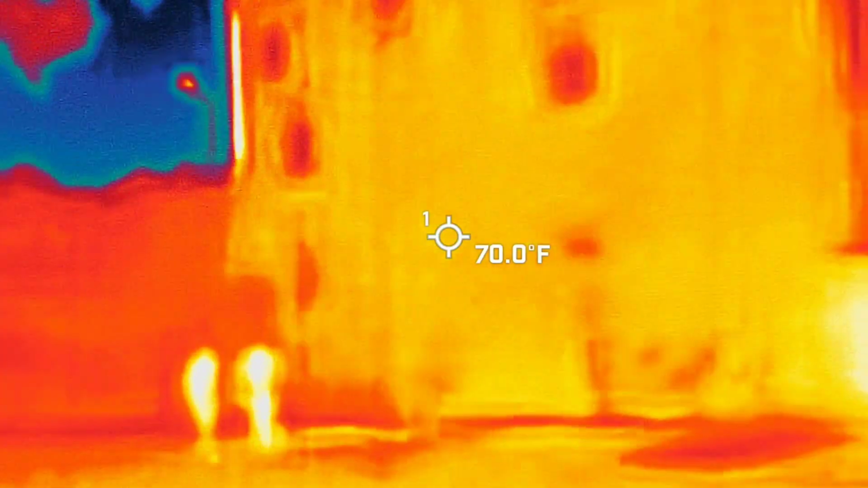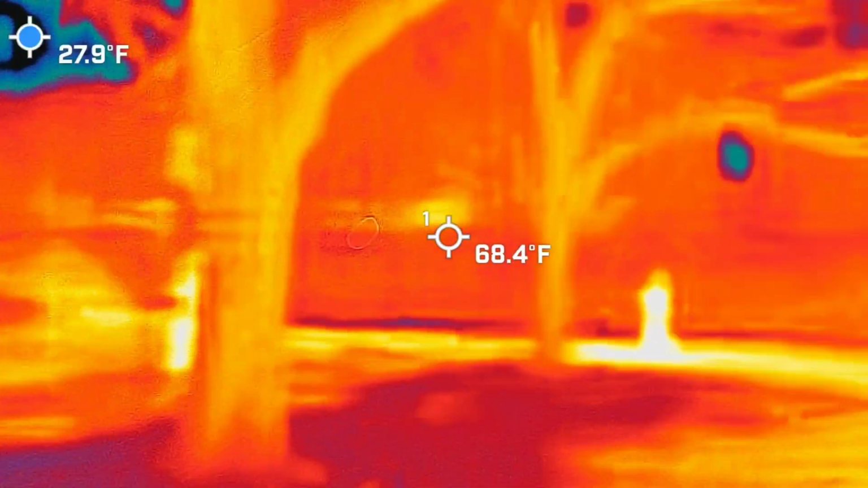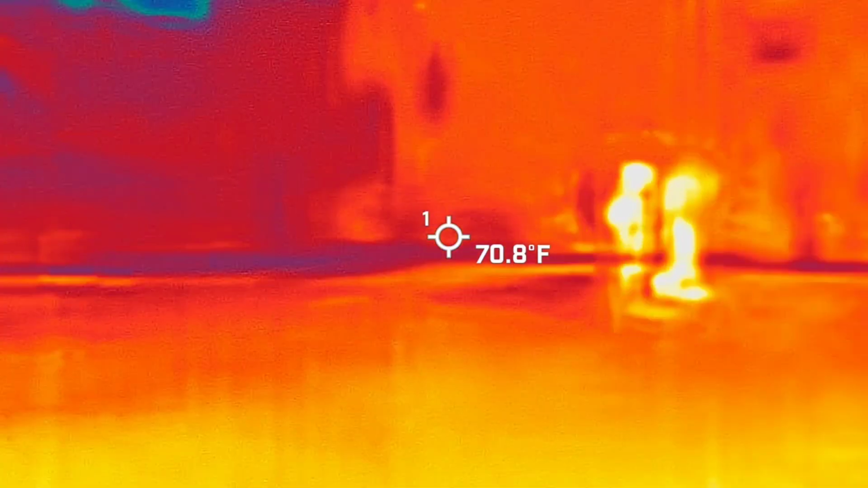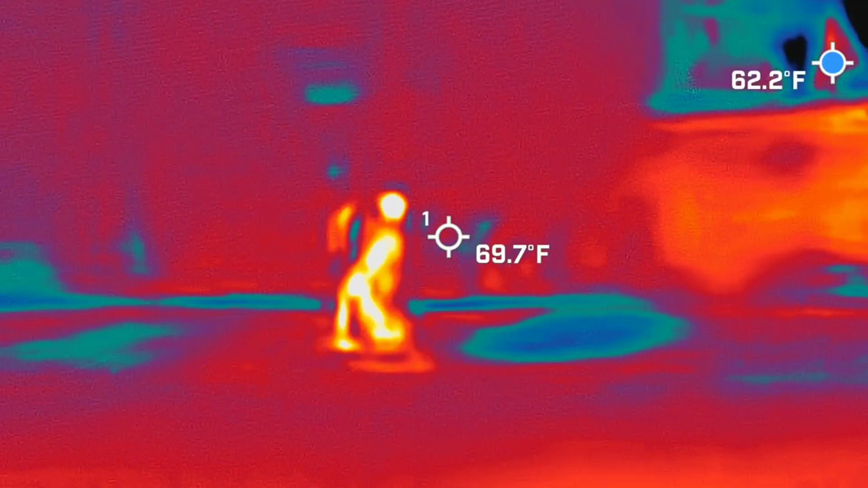Building, building. Tree, tree. People, people. See how your word is coming down.